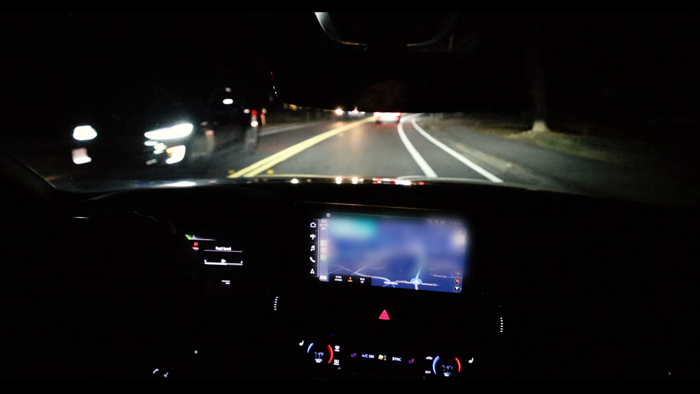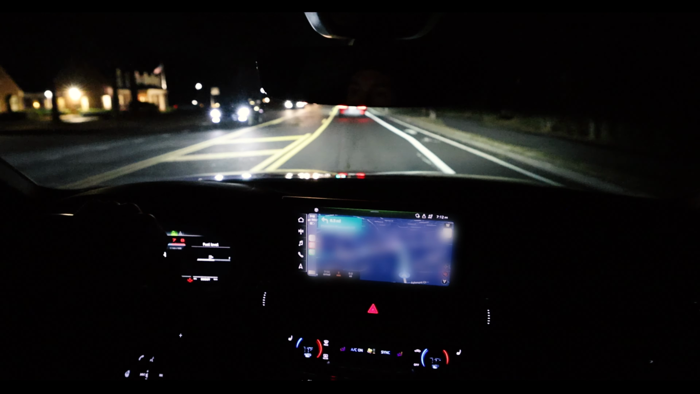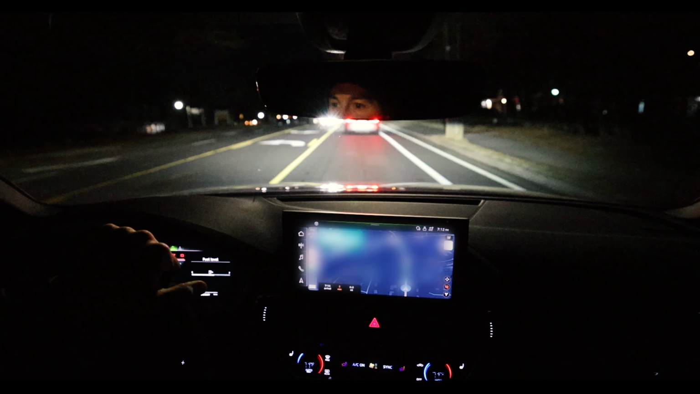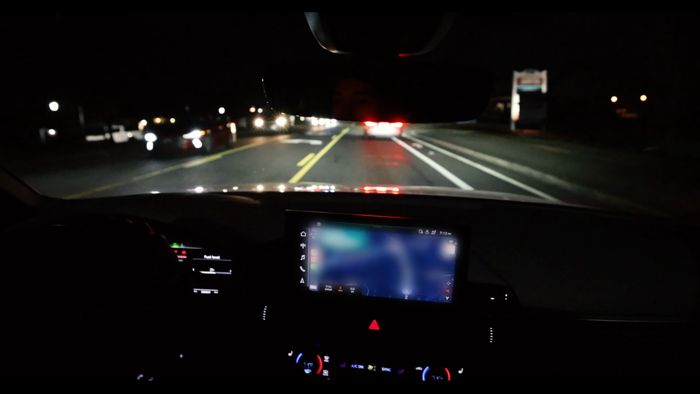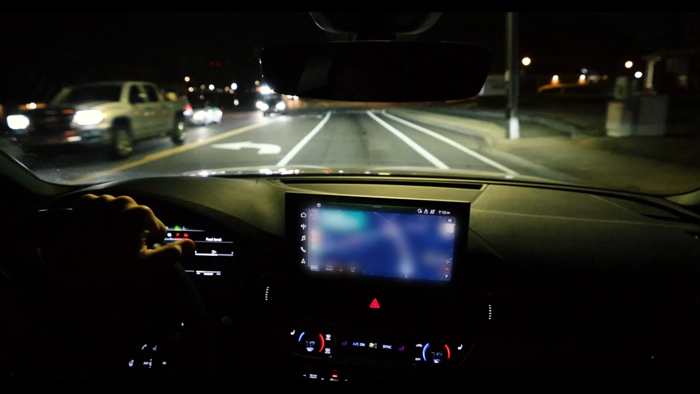So yeah, I just wanted to show you guys this car. It's the newest car in our fleet, and I'm super excited about it. We got a lot more videos coming, so if you want to check out the full review of the S4, it'll be up on my channel very soon. I'm going to do a full, in-depth review, and we'll also cover a full build on this car as well.